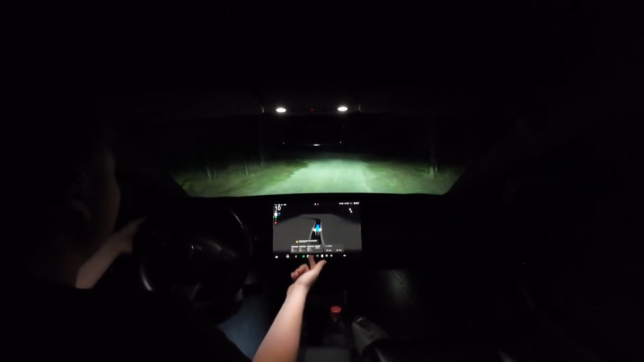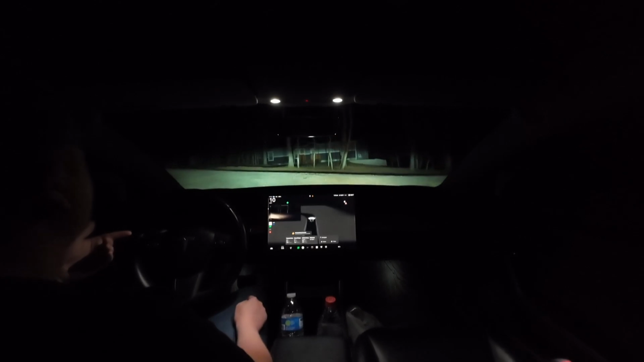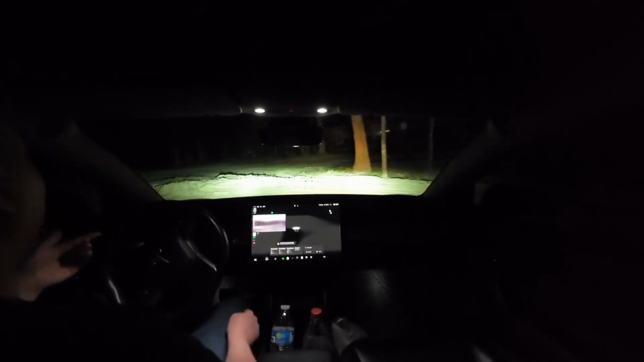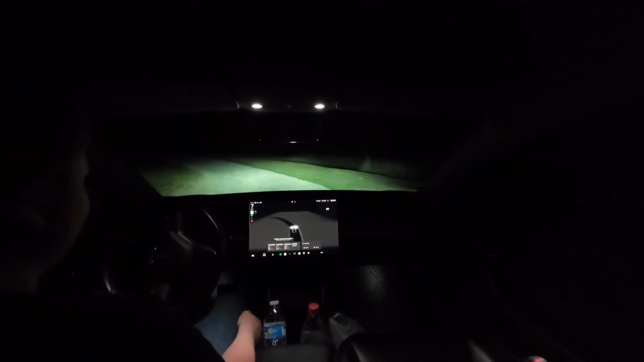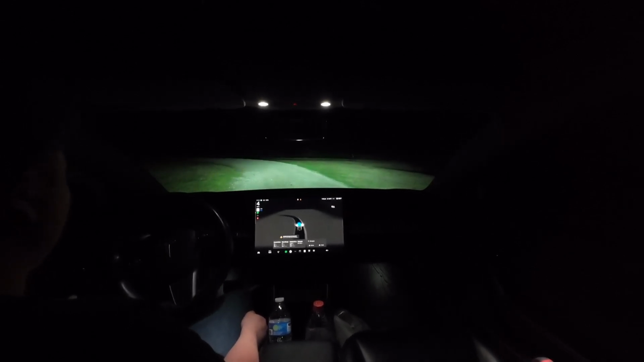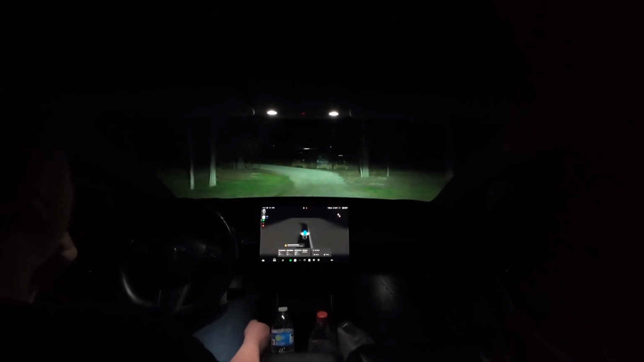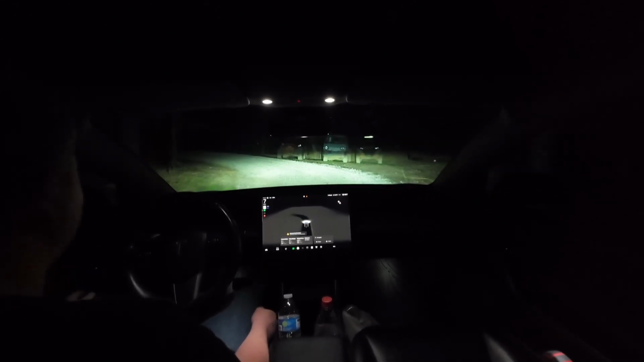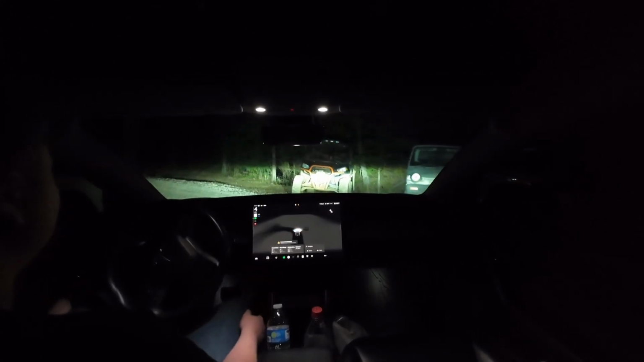Well, what if I put on my right turn signal? Will it go right, or... Okay, it pretty much chose neither. Huh. Be attentive. And now I'm not on the gas anymore, it's just rolling. Okay, it's going this way. Obviously. And then, is it gonna... It's struggling to see the curve. It's kind of seeing it.